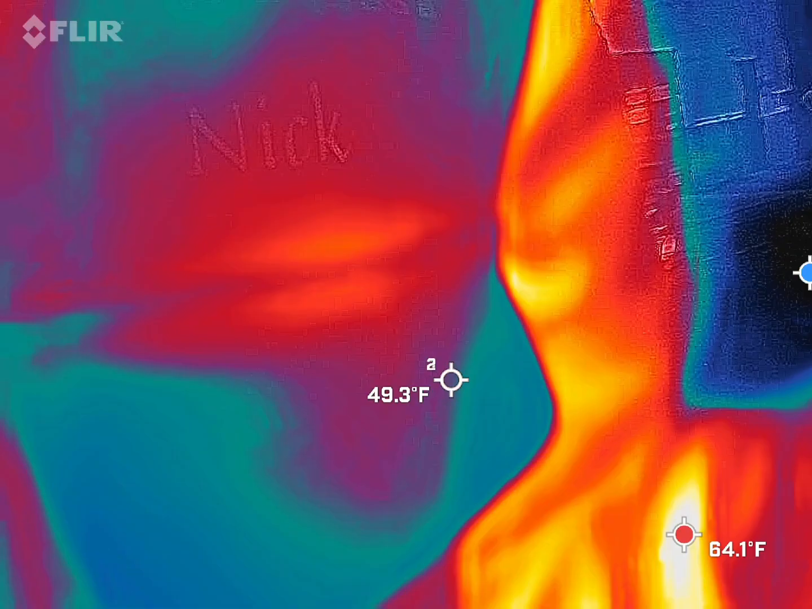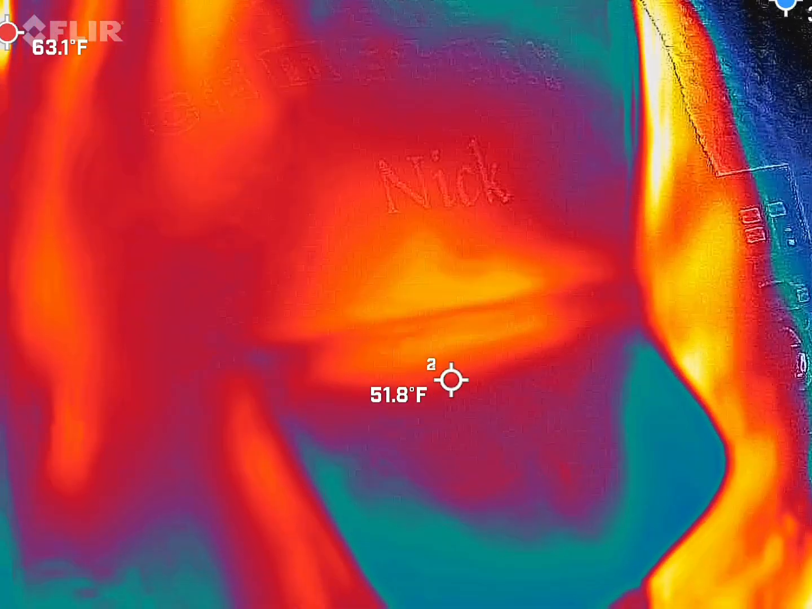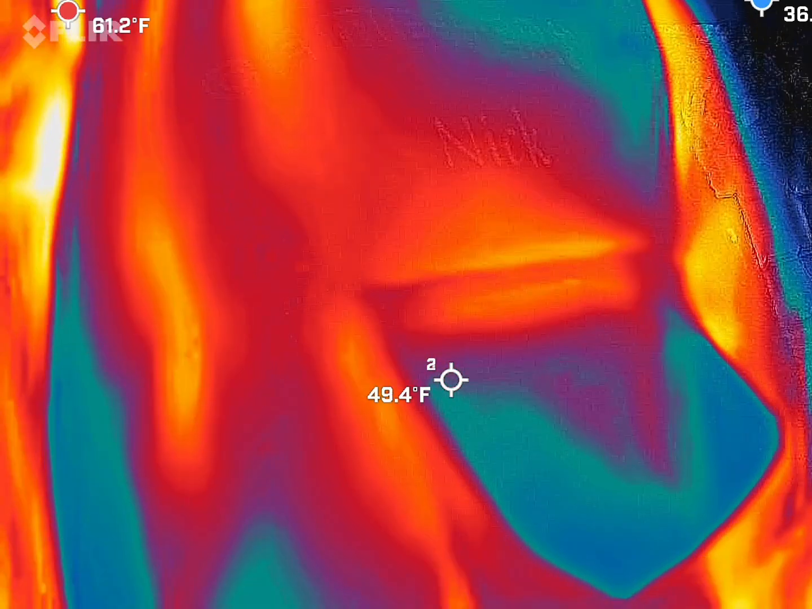I want these things to move or to take shape. When I say take shape, I want a head, shoulders, moving arms and legs. That's what I'm looking for. That's what we've caught with this guy in the past. Hopefully that's what we're going to capture again. That's the cool thing about this.